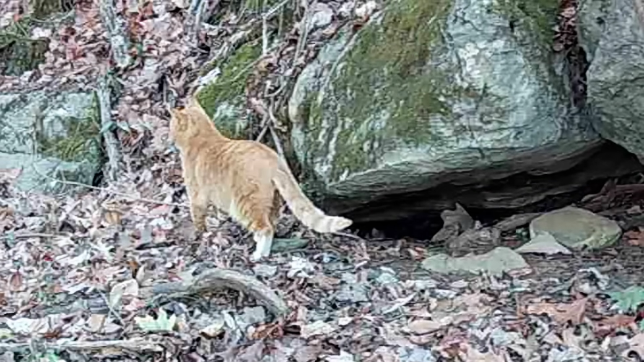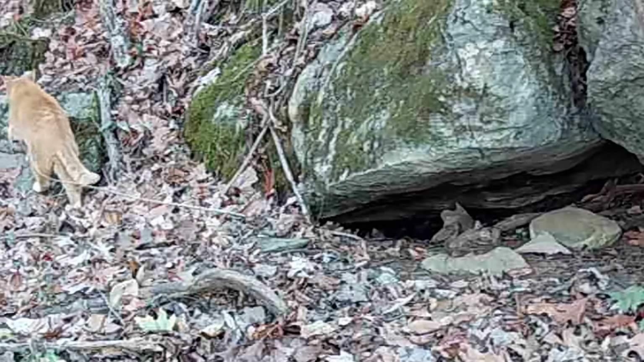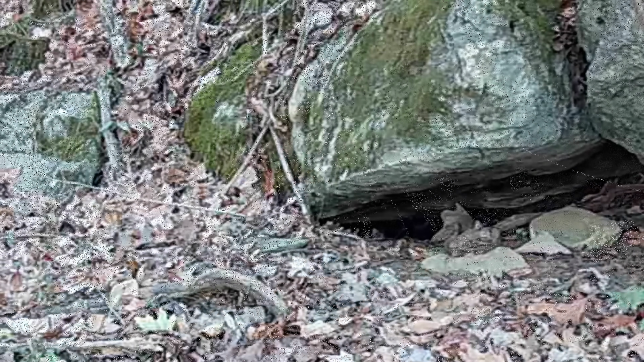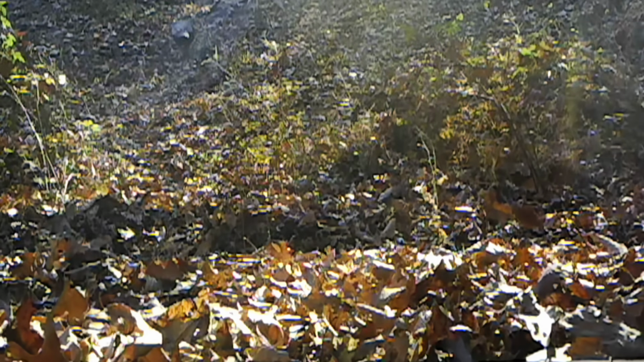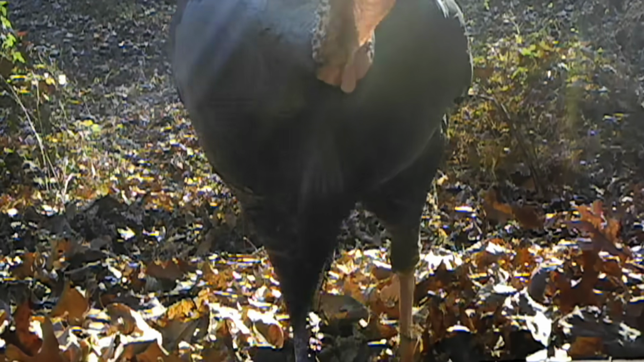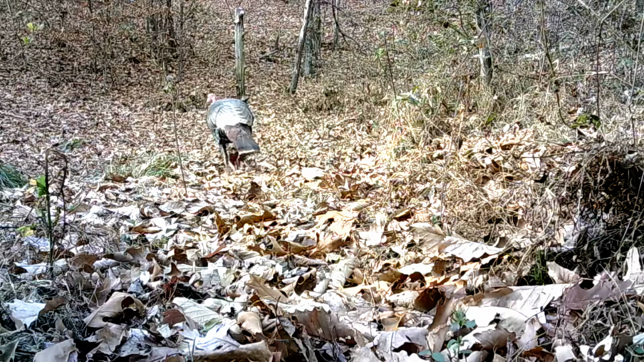Now here's old Yeller prowling around. He's looking for Chucky in the gang, if he can catch him. And in the back door, little Wren doing his thing. And down at the pond, only place I filmed a turkey was down here at the pond this week. They're always down here one time or another. And on the other camera, you can see them browsing through.